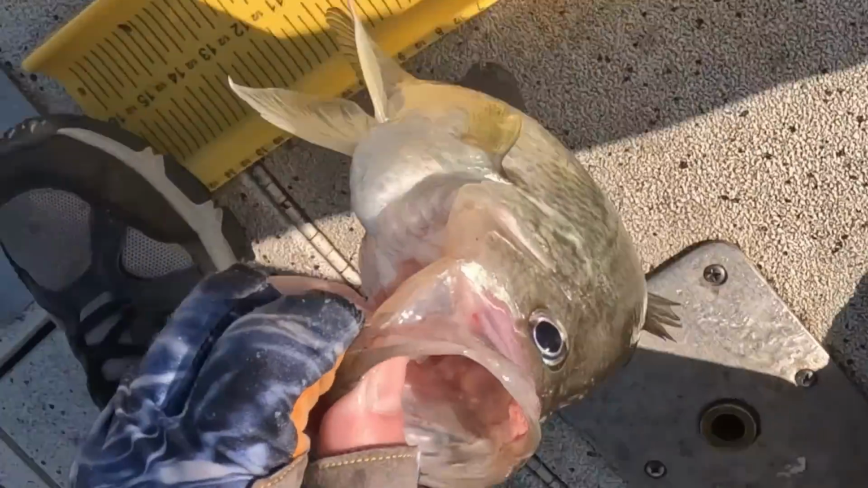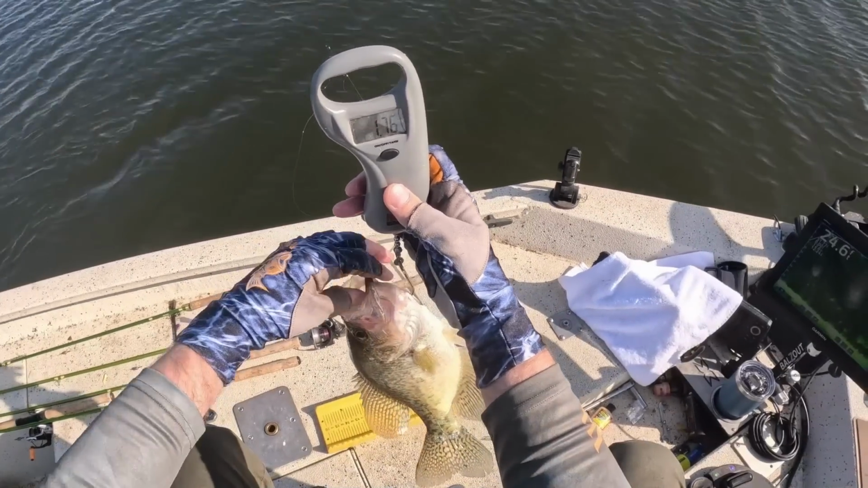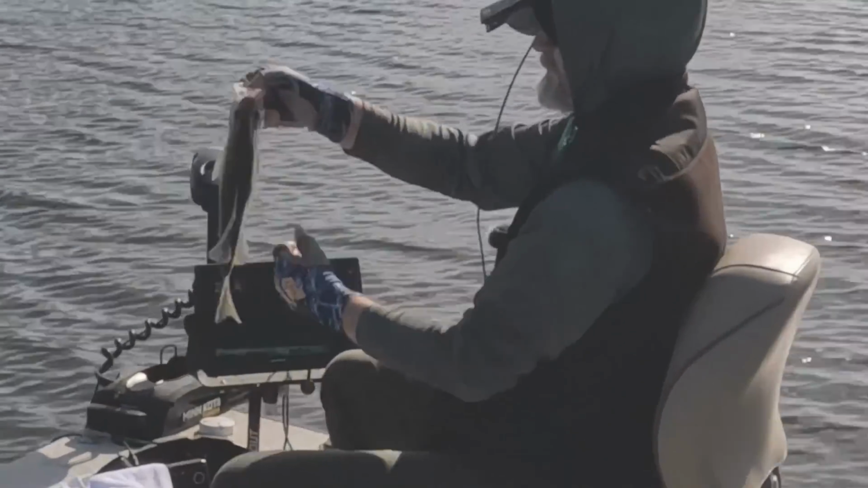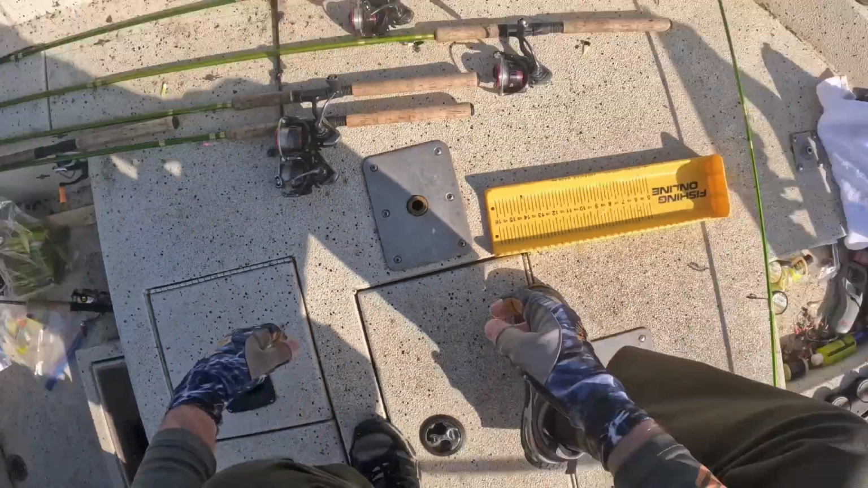Sir, it's 14 and a half. 14 and a half inch. 1 3/4 pound. Look at that toad, buddy. Good eating size.